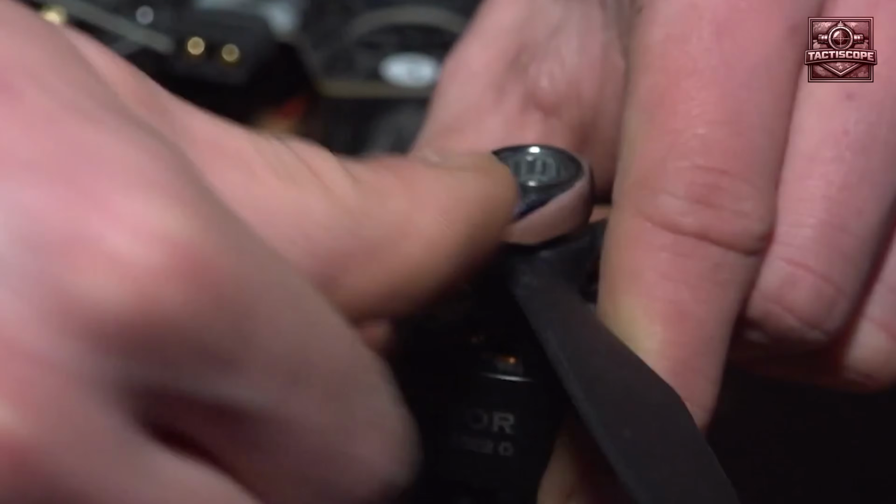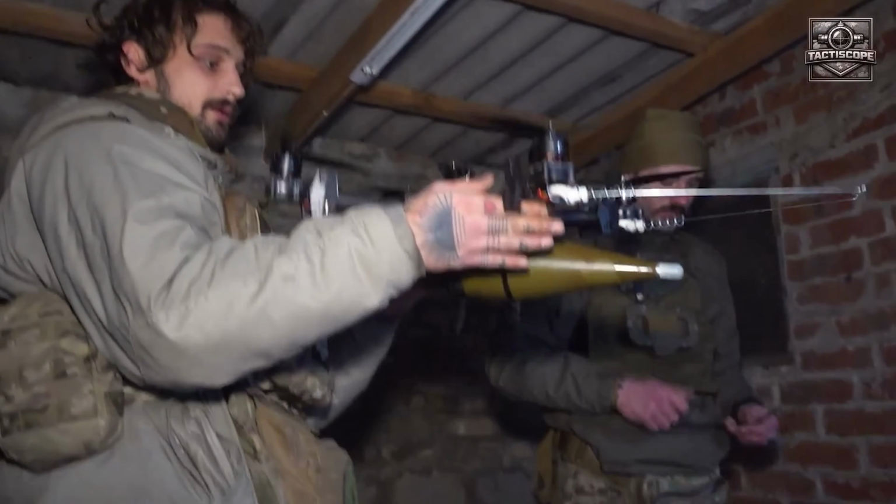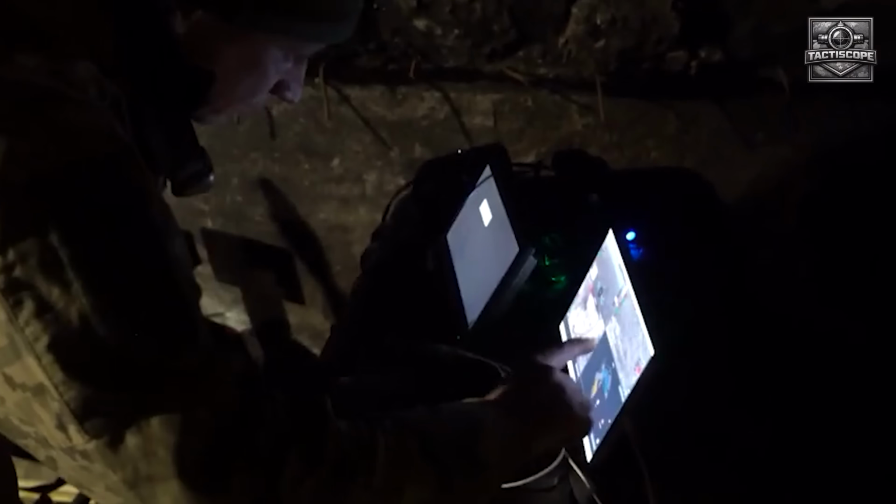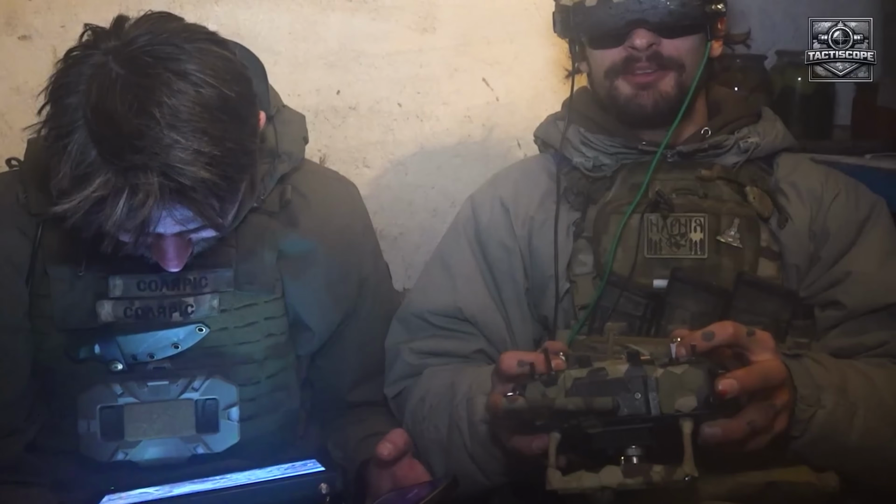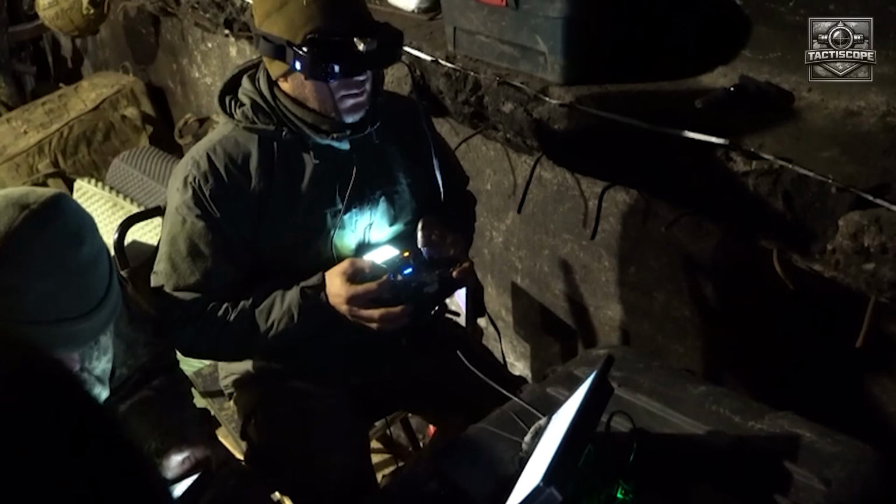Reinforced carbon frame, day and night optics, a 2.8 kilogram charge slung beneath. Cruise speed, 90 kilometers per hour. The operator's screen showed the Mavic's thermal overlay on the left panel and the FPV's nose camera on the right. Grainy, compressed, stabilized enough to track a moving vehicle at range, but not enough to count faces. The drone climbed to 60 meters and leveled off, heading northwest along a trajectory that kept it below the ridgeline for the first 3 kilometers.